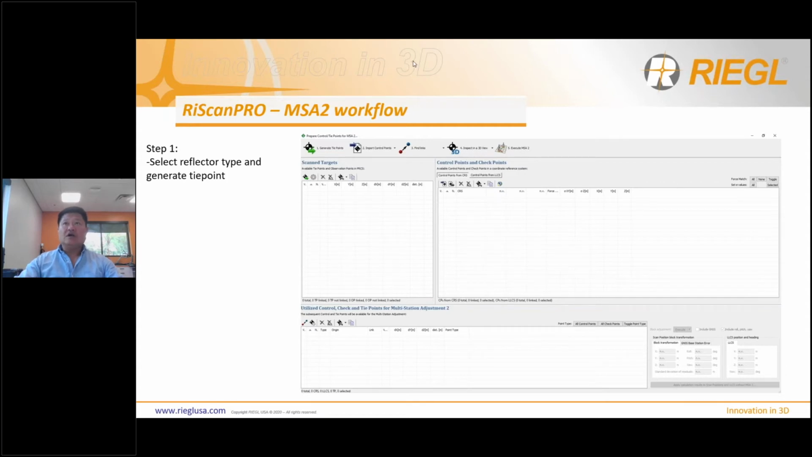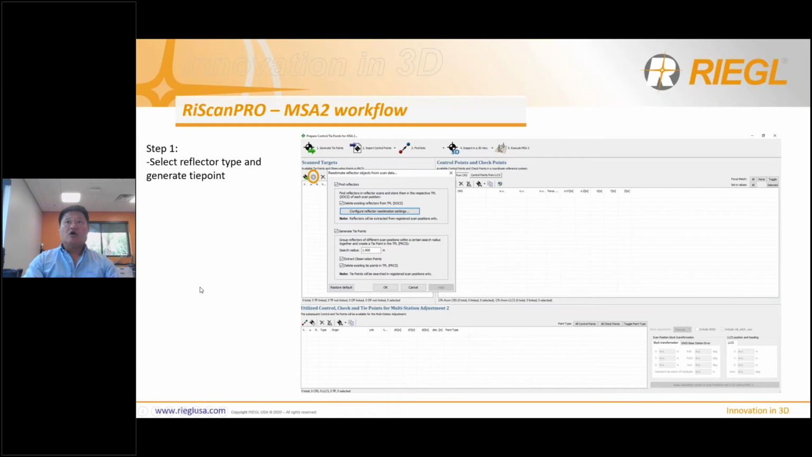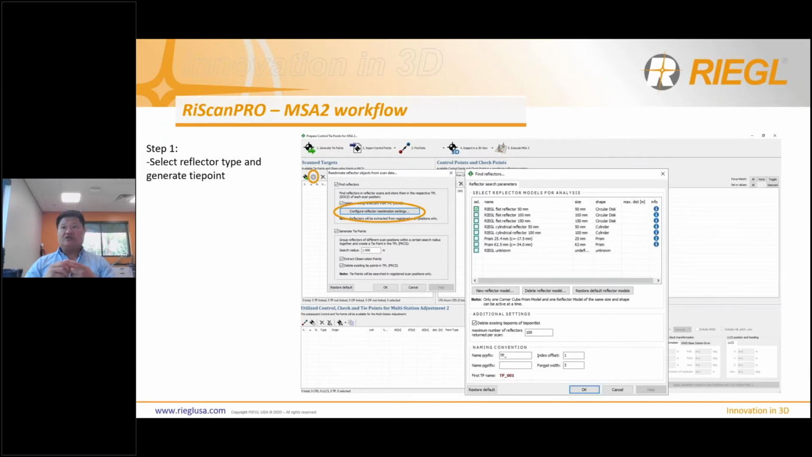You can see here, I'm on step number 1. You want to configure your reflector settings, which allows you to select what type of reflector you're using out in the field. You can use a combination of both, but if you do that, you should have multiple CSV or control files.